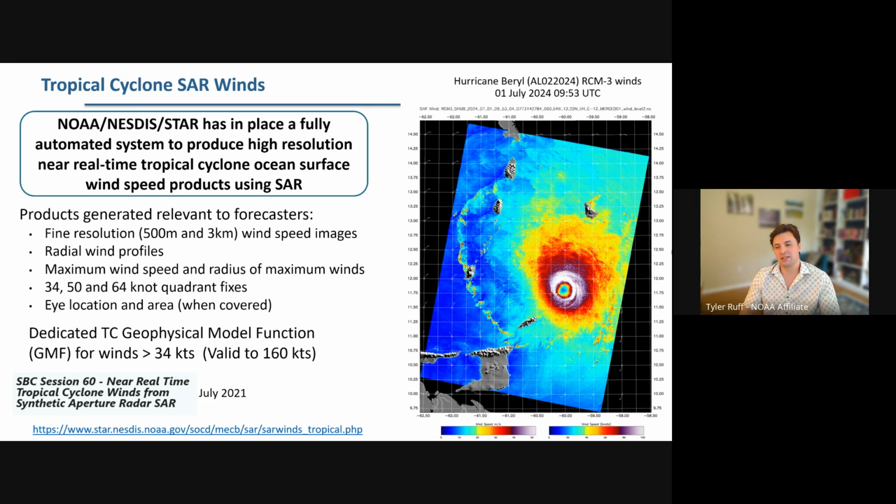3 kilometers is basically our way of simulating a 1-minute sustained average wind speed, which is of interest to the hurricane centers. We use a spatial average because we can't do a temporal average. It works fine. It's not perfect. We do produce radial wind profiles. I'll show a slide with an example of that in a moment. From those profiles, you can derive maximum wind speed, radius of maximum winds, and 34, 50, 64 knot quadrant fixes. And of course, we can see the eye location and area very well when the SAR covers it.